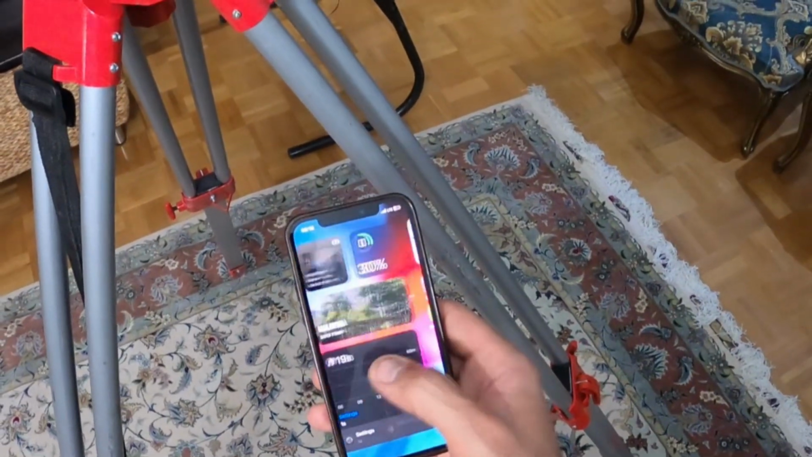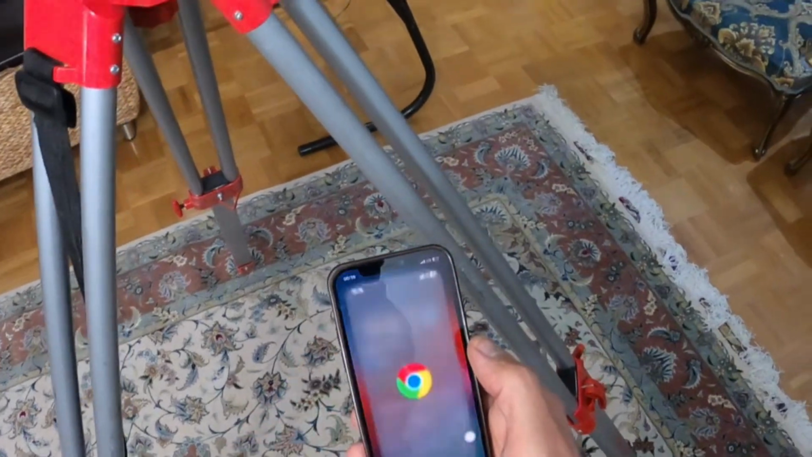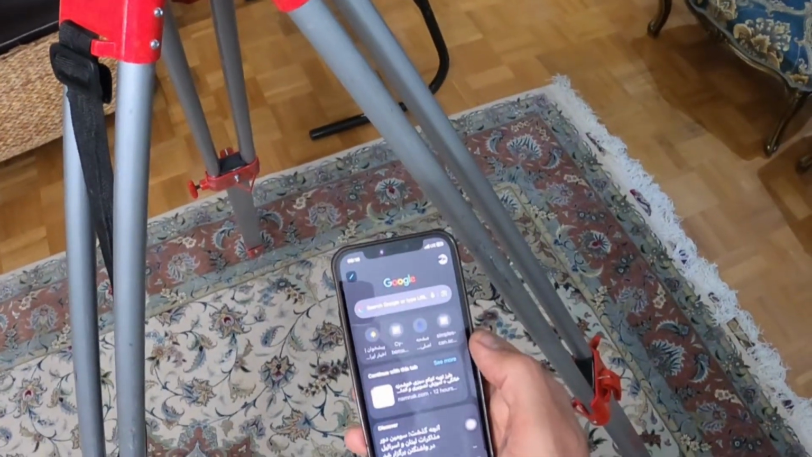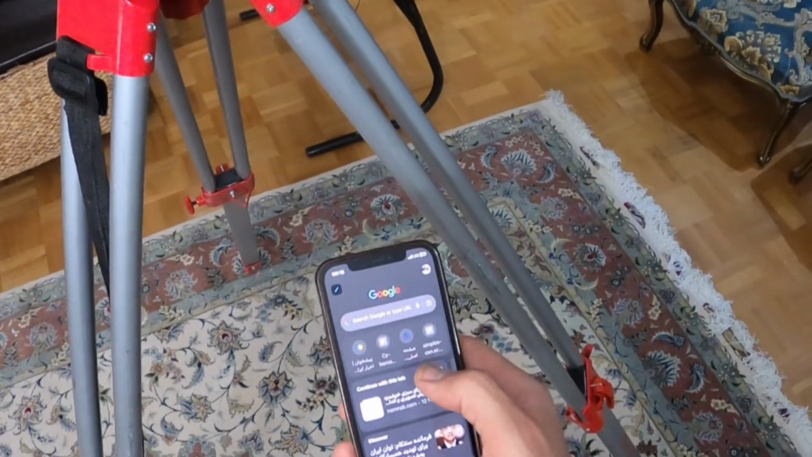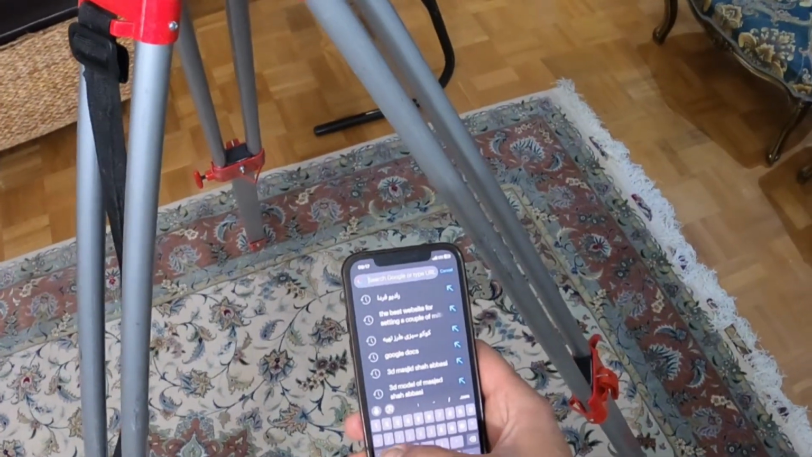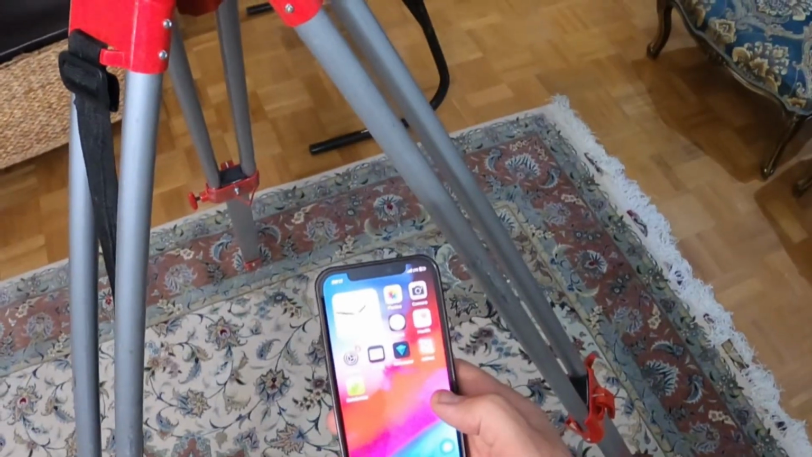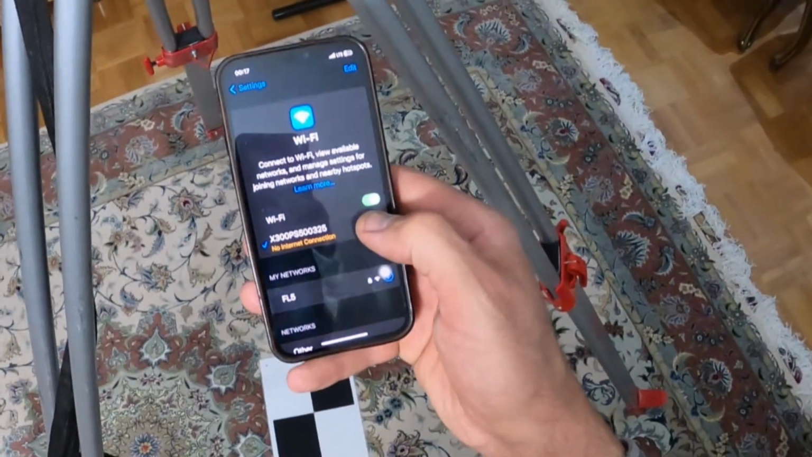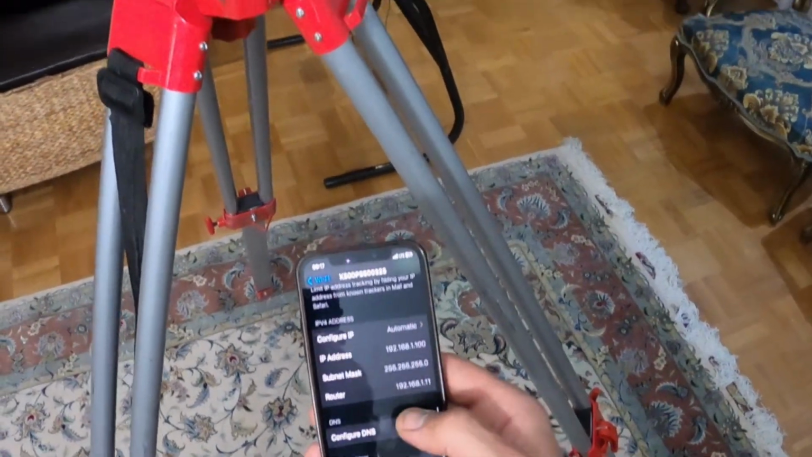And now maybe I open the Chrome and I'll go for, what do you call it, IP address. You can also check the IP of this one. You see, if you click on this one, you will see the IP address of this, as you can see here.